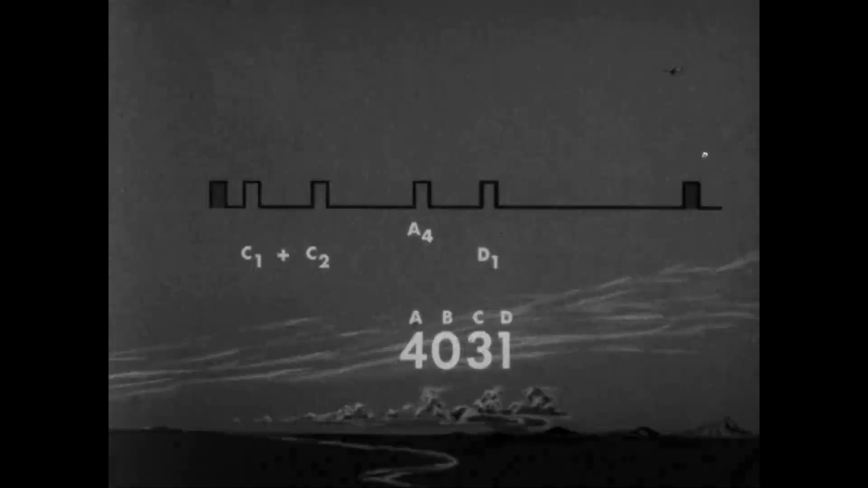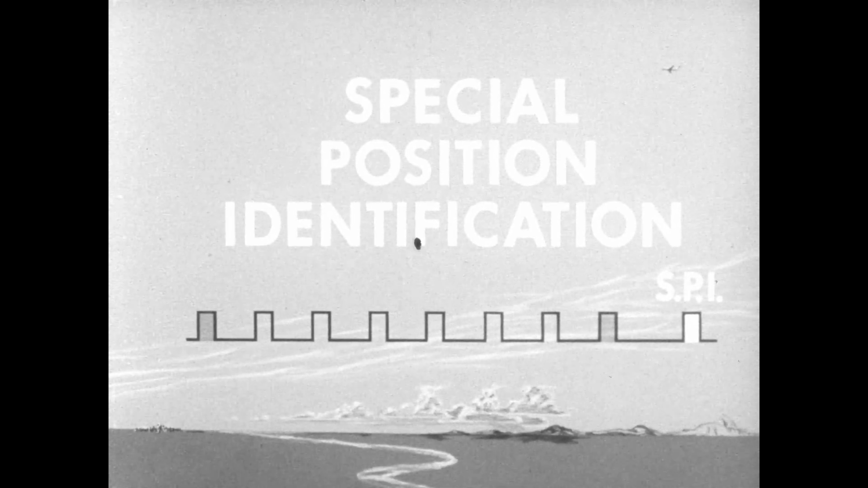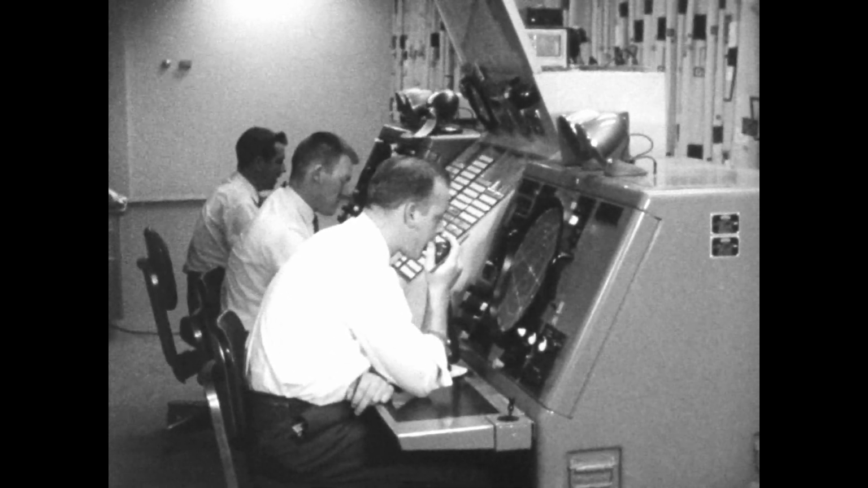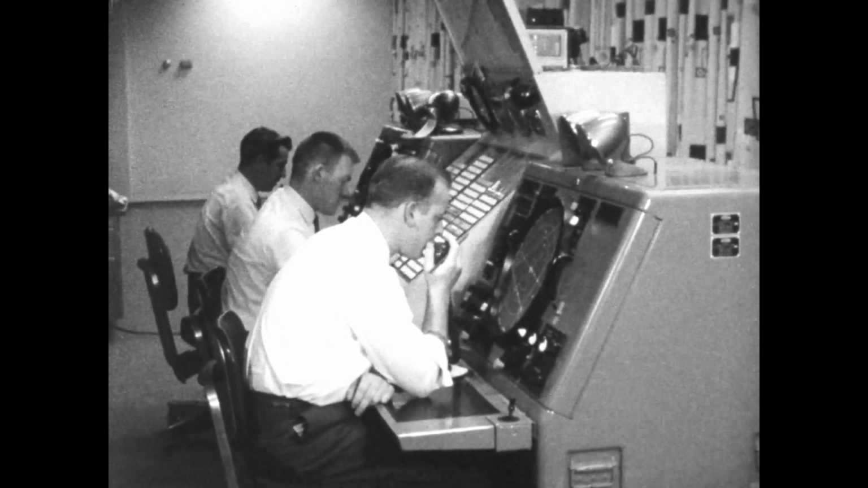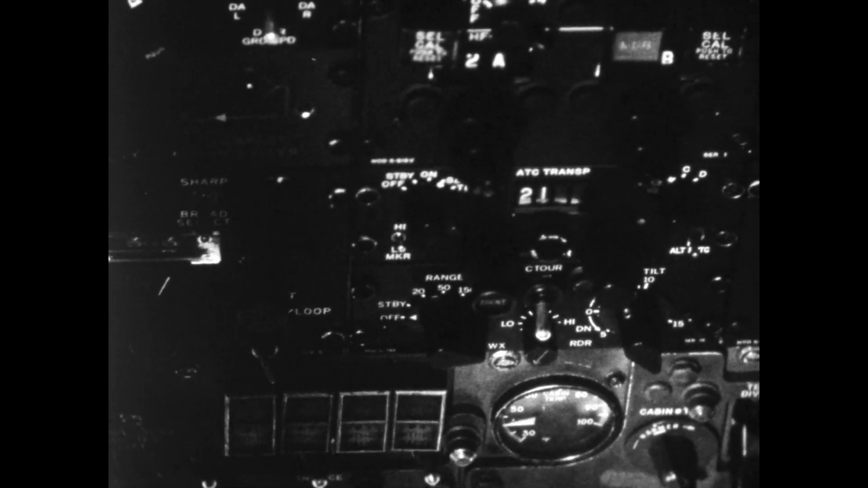A special identification pulse, or SPI, can be transmitted with any code upon request by the air traffic controller, simply by the pilot pushing a button. The radar display then shows this aircraft as a specially reinforced blip.